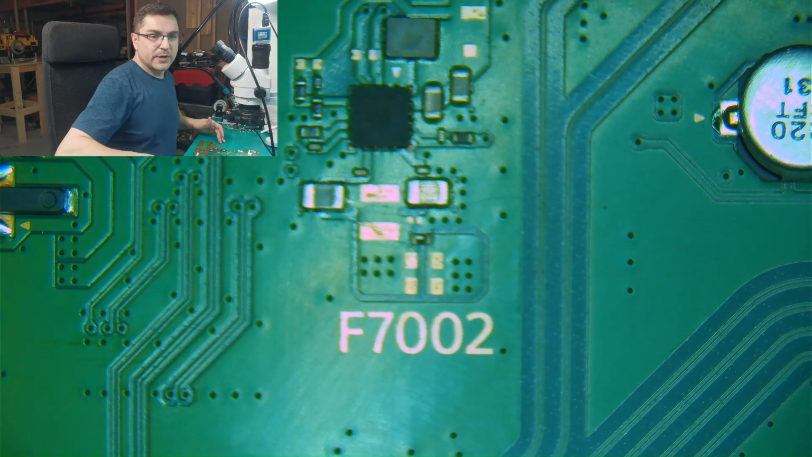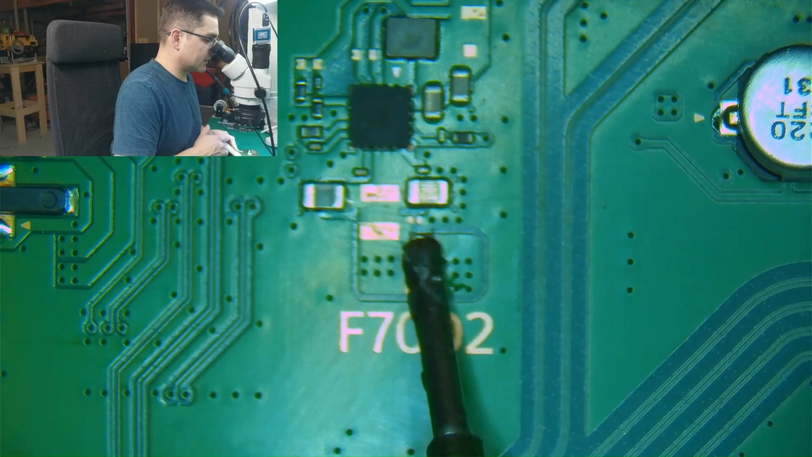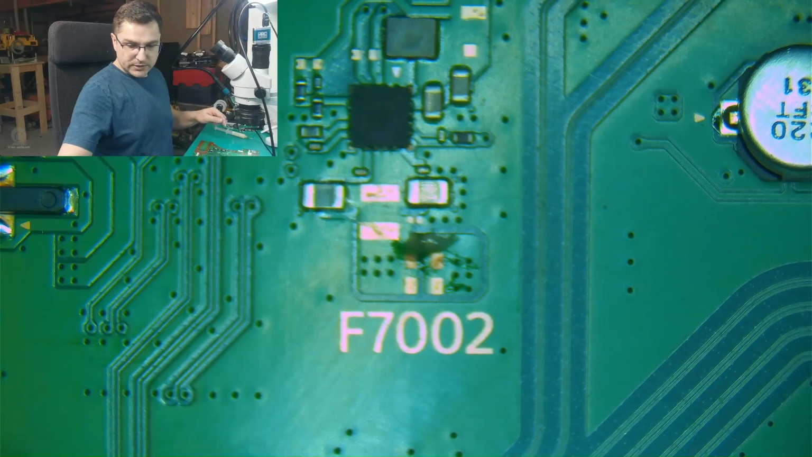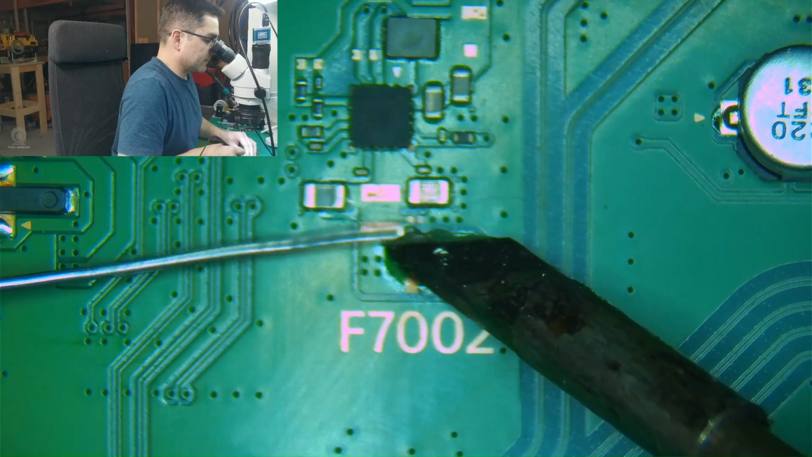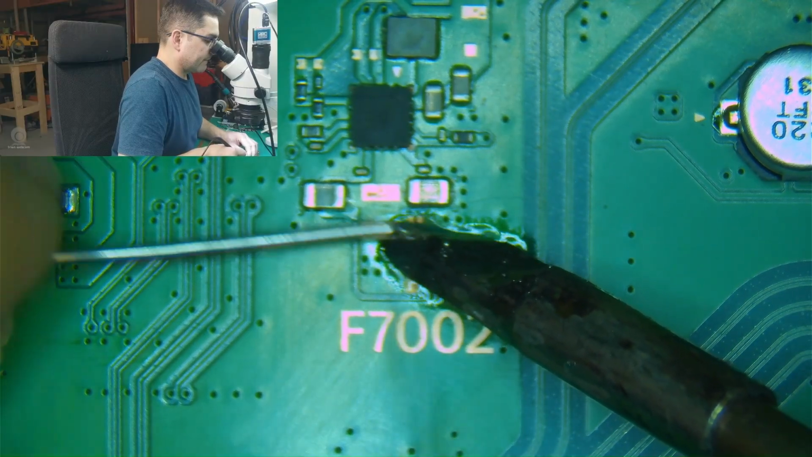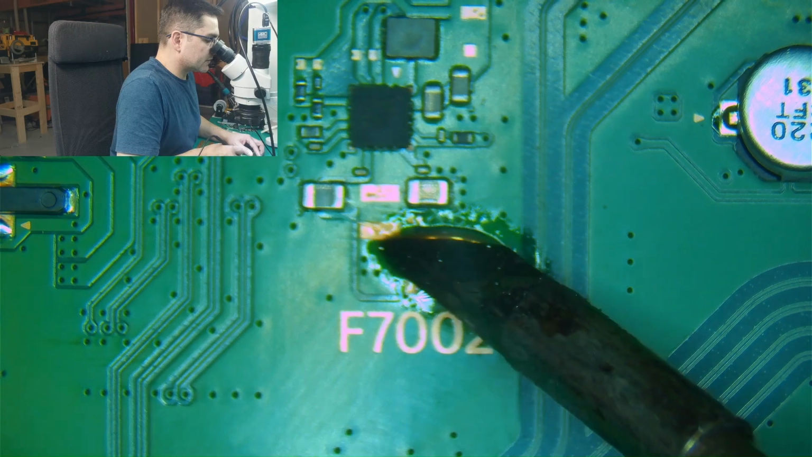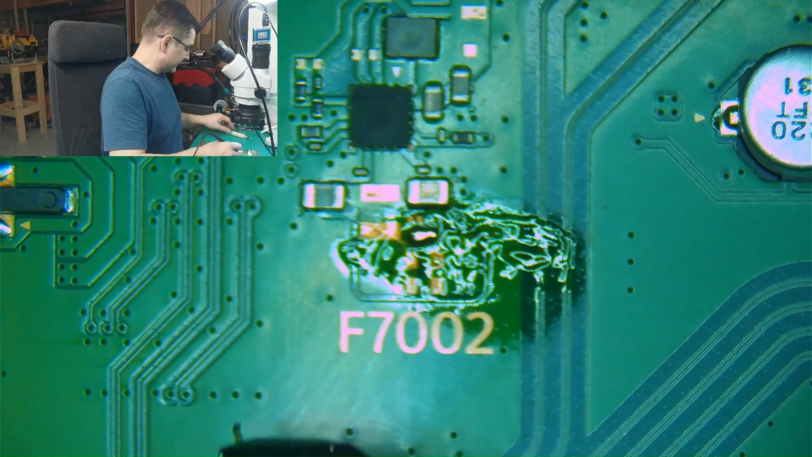The easiest way to remove this fuse is adding some flux and covering it all with solder, and we will just take this out like so. Holding quite tight. Okay, but it's off.